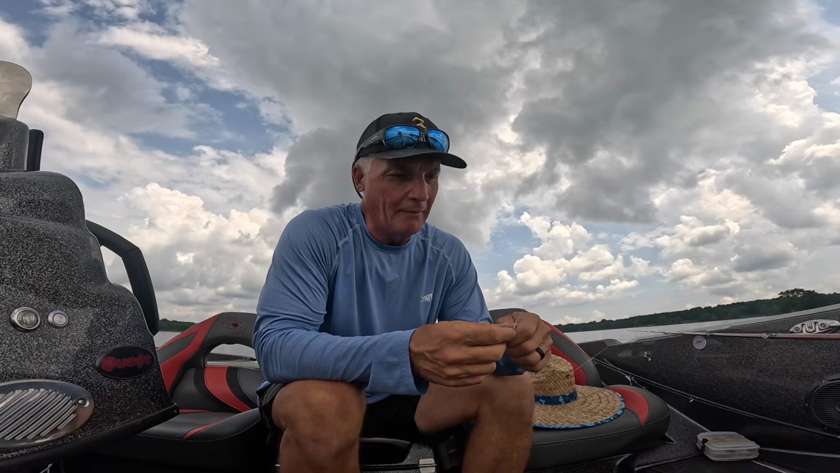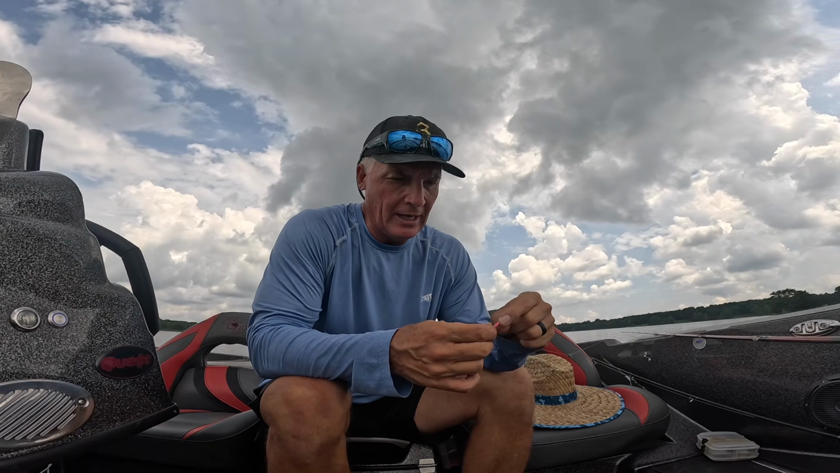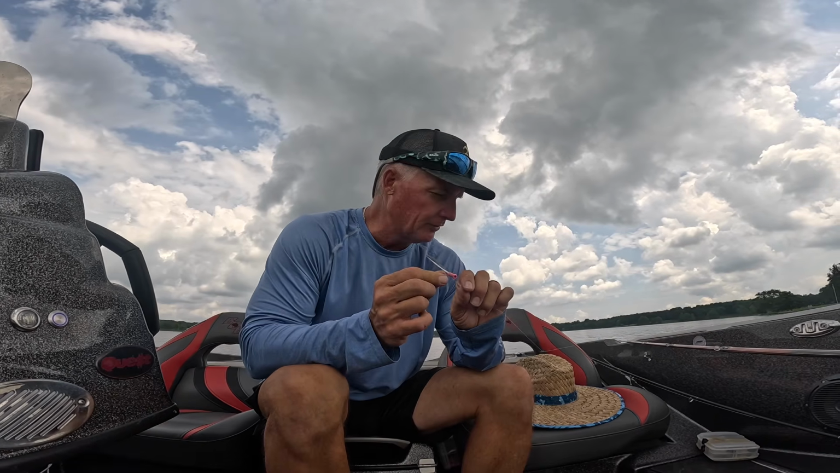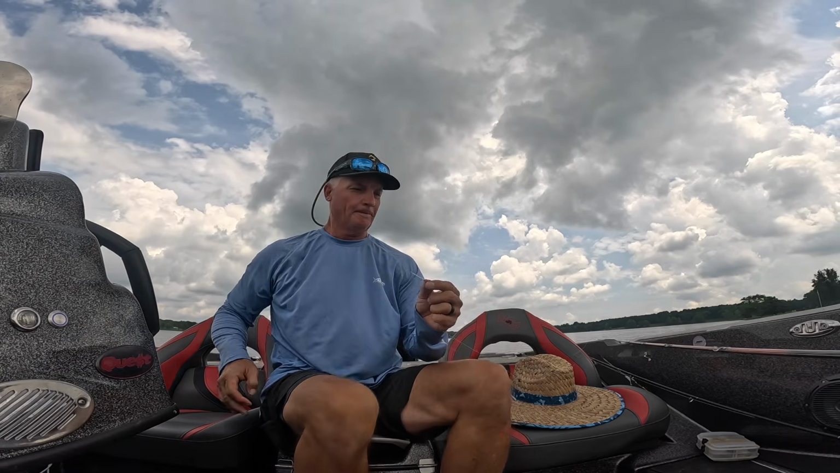Obviously, downsizing might be the key here. We don't know yet, but we actually switched out to this pretty in pink color right here, down to a 1/32 ounce. It's available on both sides, but this one is the one that's caught the biggest fish so far, so we're going to go again. Here we go.